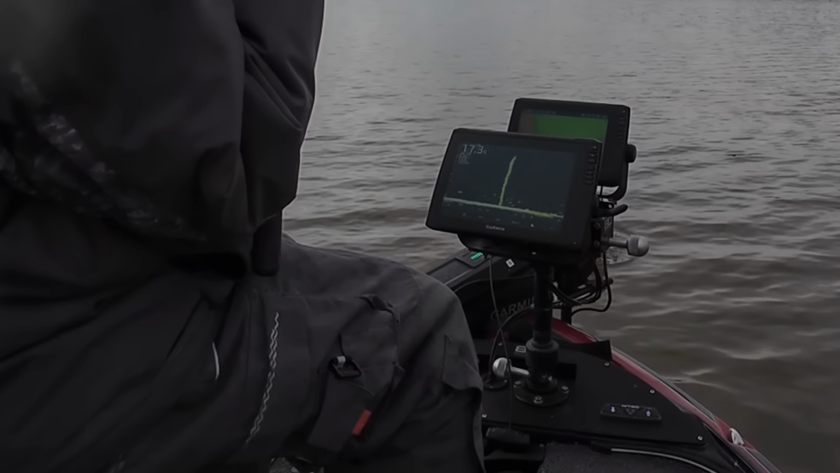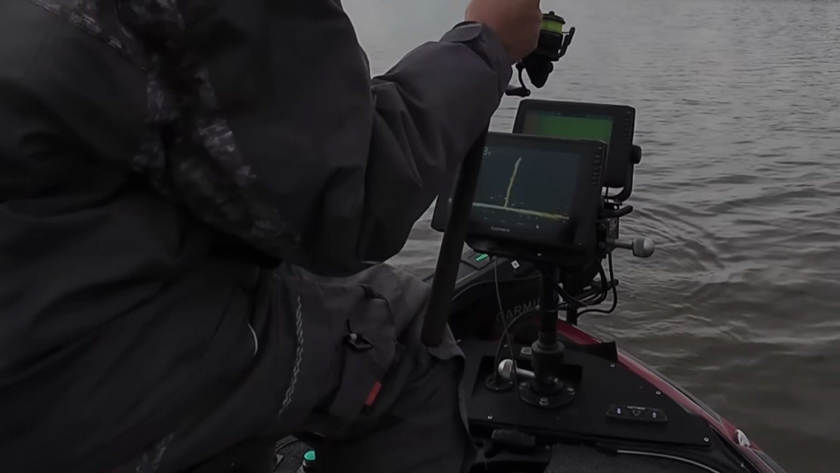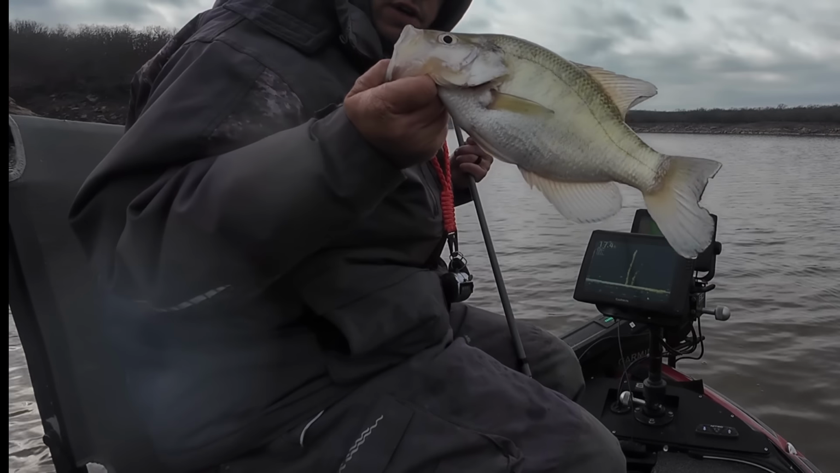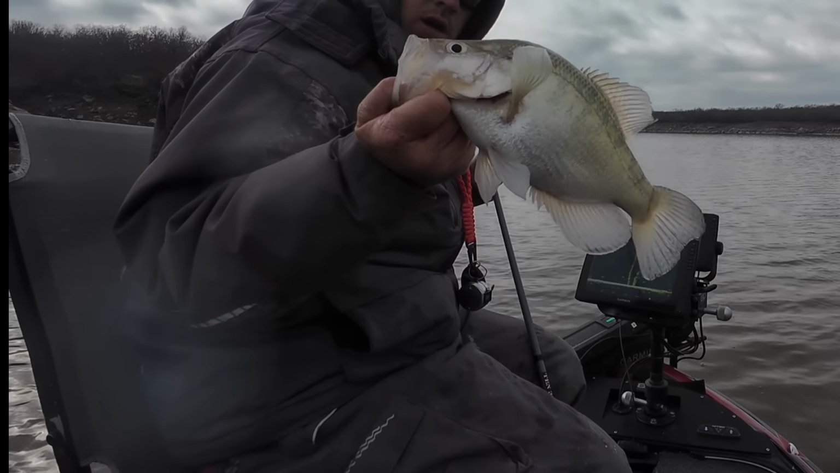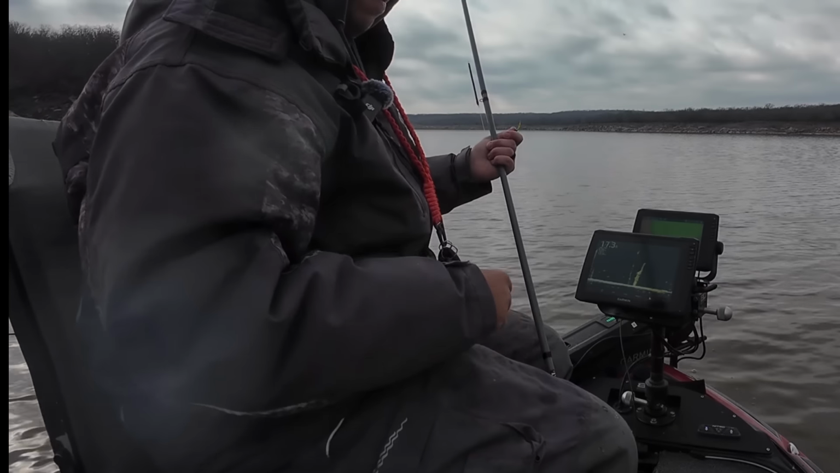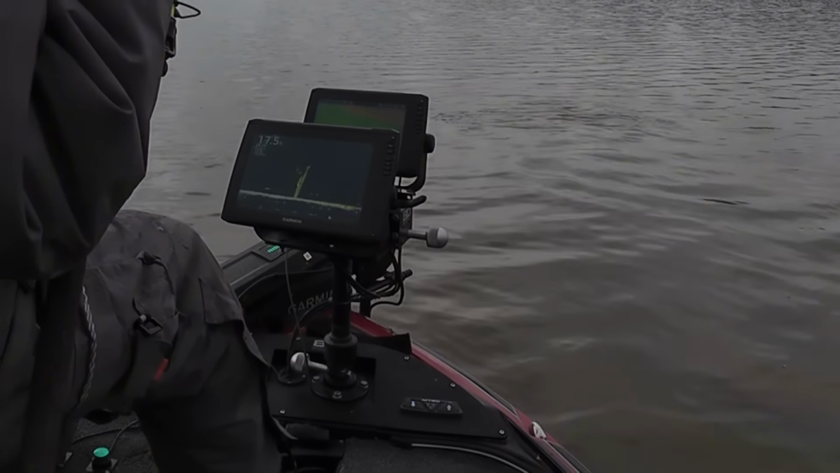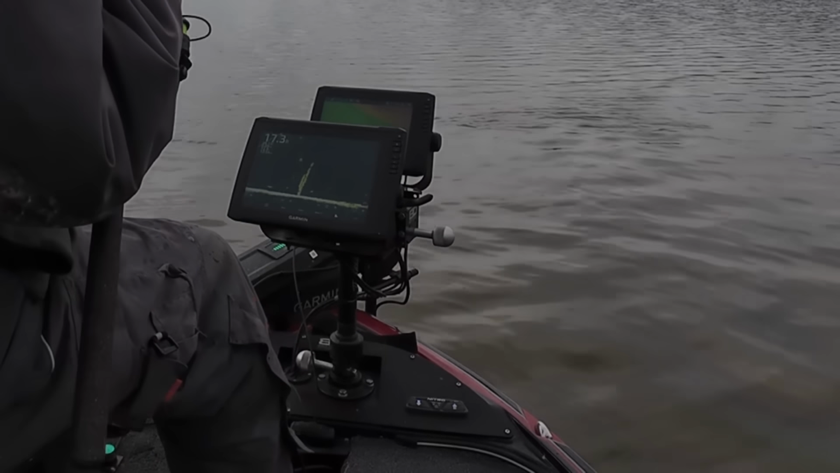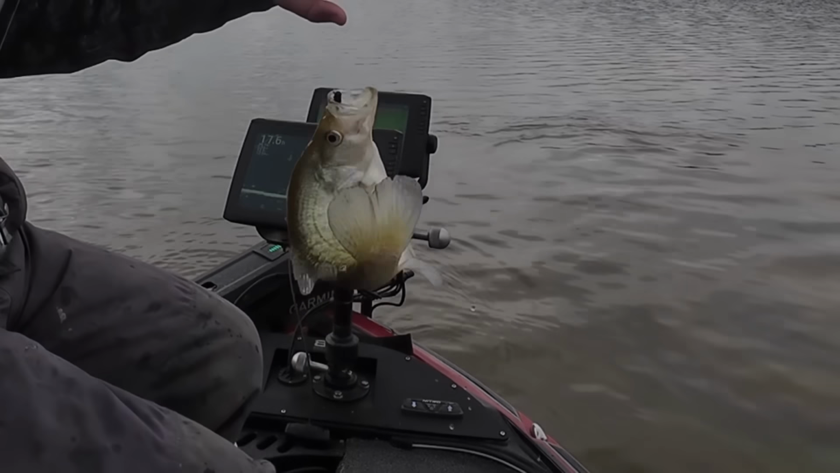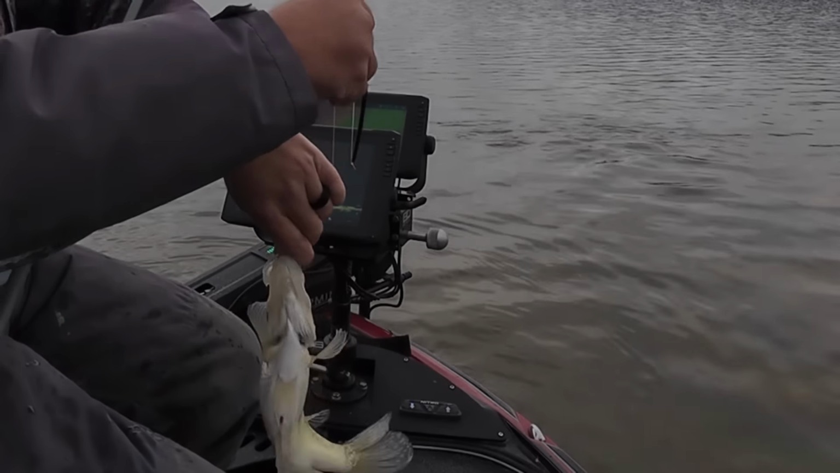Got him. That's a donkey. Nice fish right there, guys. Oklahoma slab. Another good one. They like that hair jig.